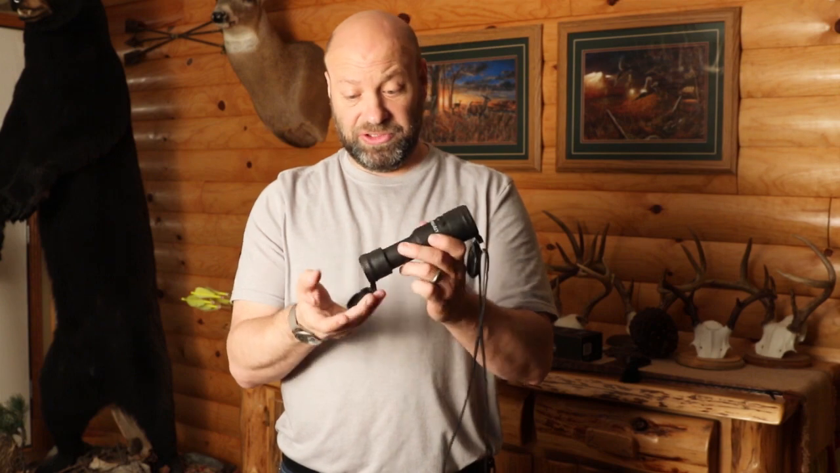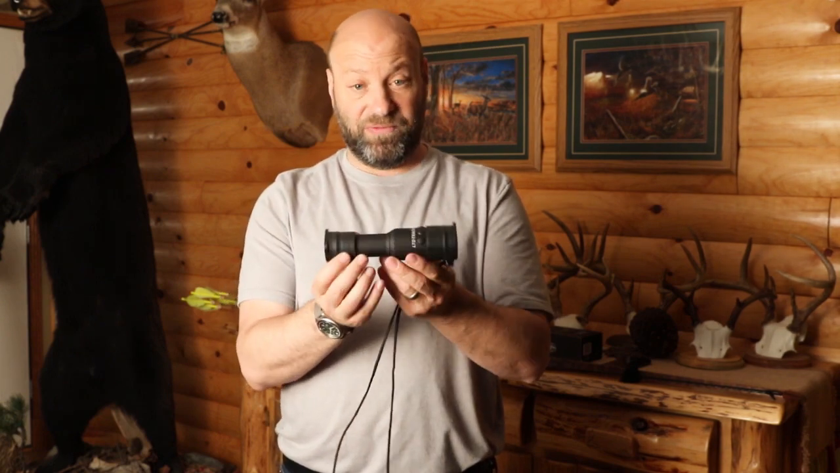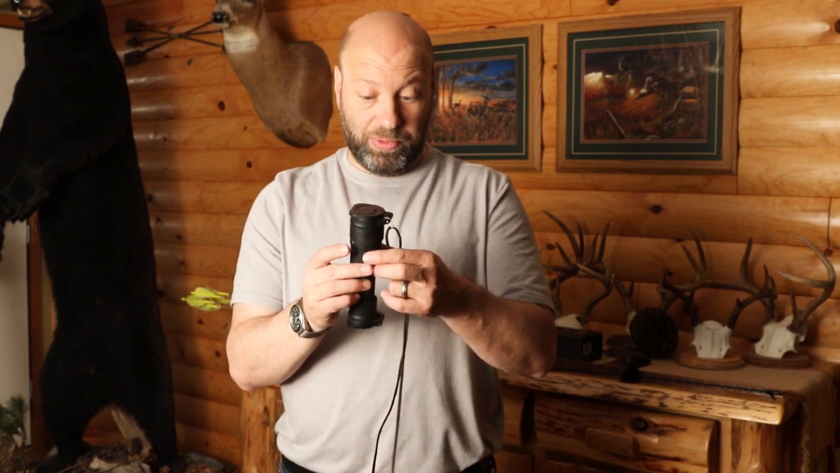These are Monstrum tactical scope covers that I put on there, just like your Butler Creeks, to protect that sensor that's on there, and the eyepiece. It's very simple, functional, but with these eye cups on there, it did a couple of things. Like I said, it protects everything for me and keeps it nice. It also gave me a place to put a lanyard, because there's nowhere to put a lanyard on this.